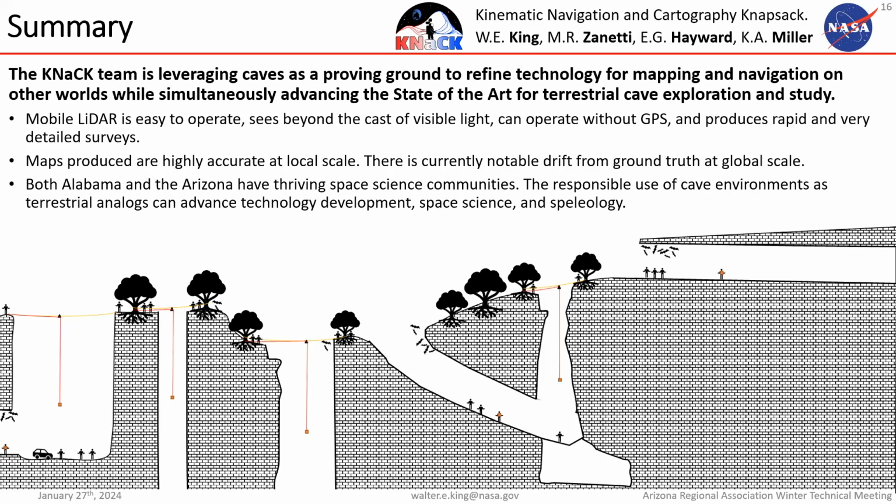and also advance speleology at the same time. So that's a collaboration and something that I'm interested in fostering. So I'm hoping to see more of that moving forward.